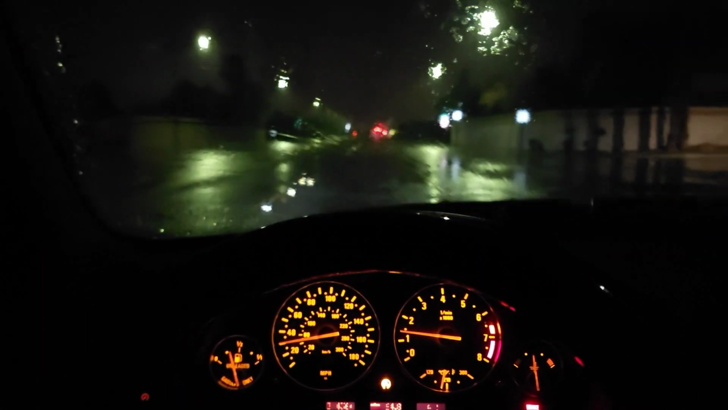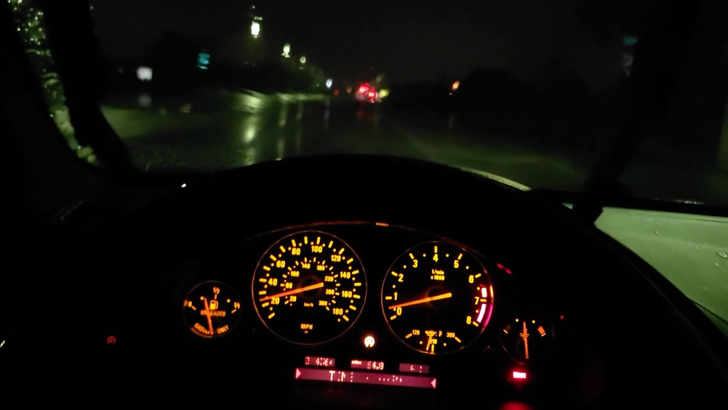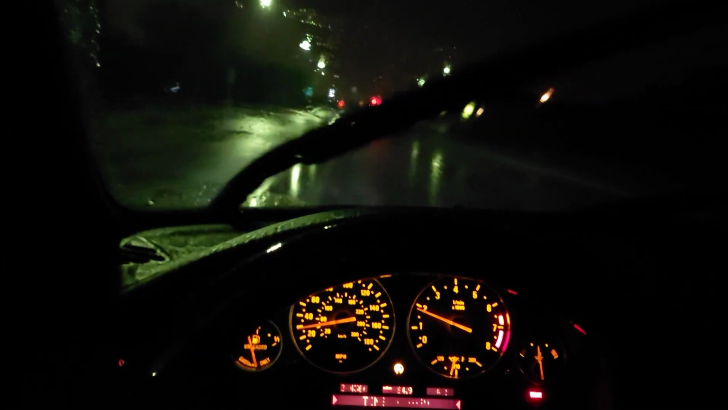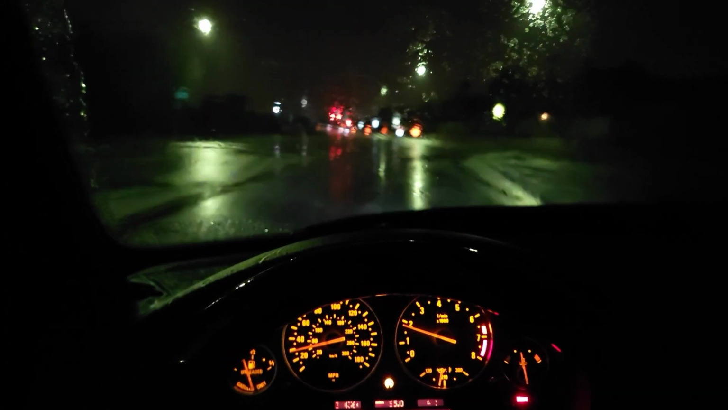Flooding is absolutely crazy right now. It's been pretty much non-stop raining this whole time, and it has been on and off all night. Visibility is crazy low and flooding is so bad. I'm trying to find some normal streets to drive on, but unfortunately literally everything is flooded. If not the whole street, then at least a whole lane is. I'm gonna see what I can do for you guys, see if I can get some better footage, but this is not working out so well.